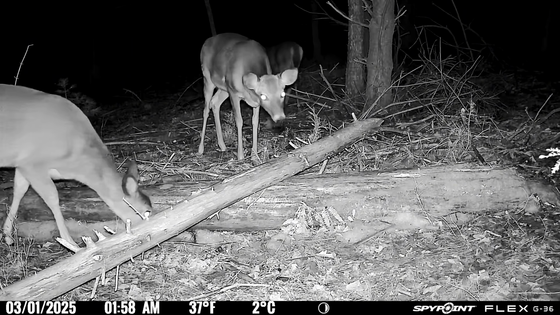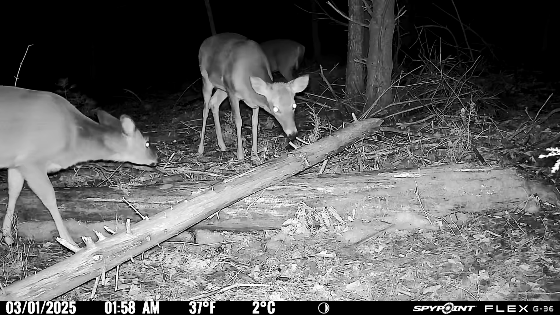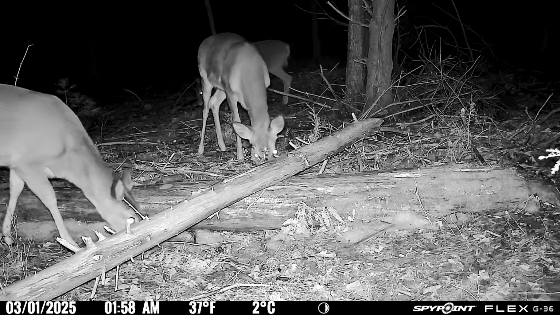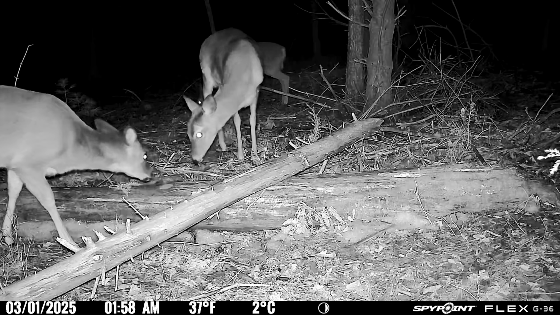This big doe in the middle of your screen seemed to be a little bit leery at first, but after a while she seems to come around and get used to it, and she knows there's no threat, and she starts enjoying the syrup for herself.